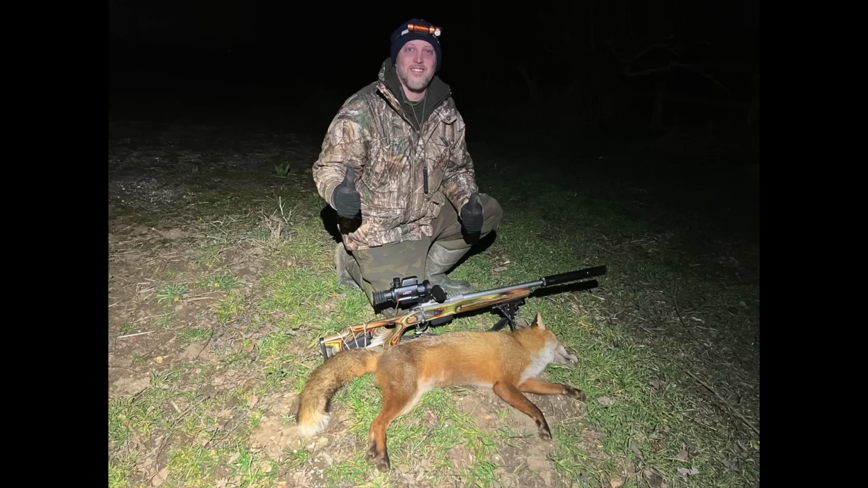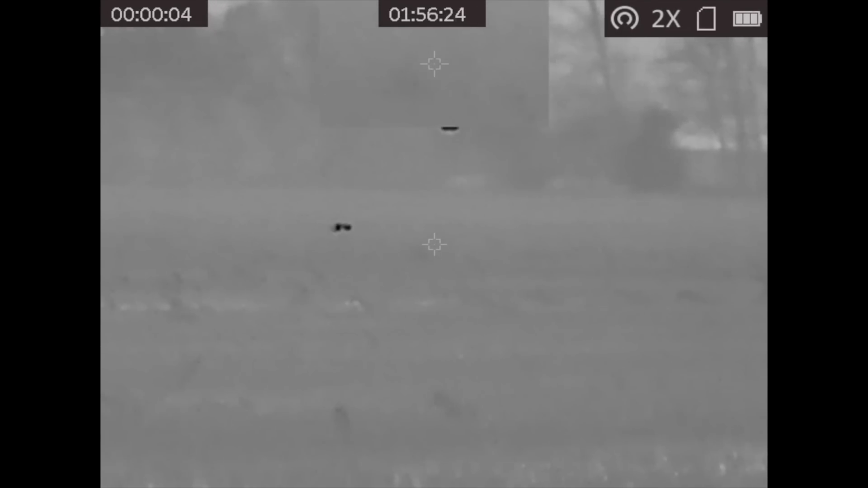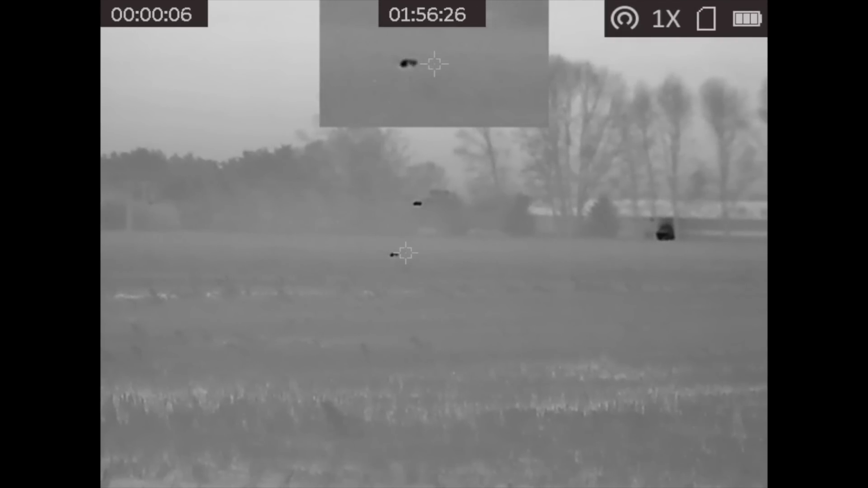That will do some damage, that. One down, let's carry on. Well, it turns out that would be the only fox we were able to bag that evening, but don't worry, I'm sure myself and Dwayne will be out getting up to some pretty awesome antics fairly soon.